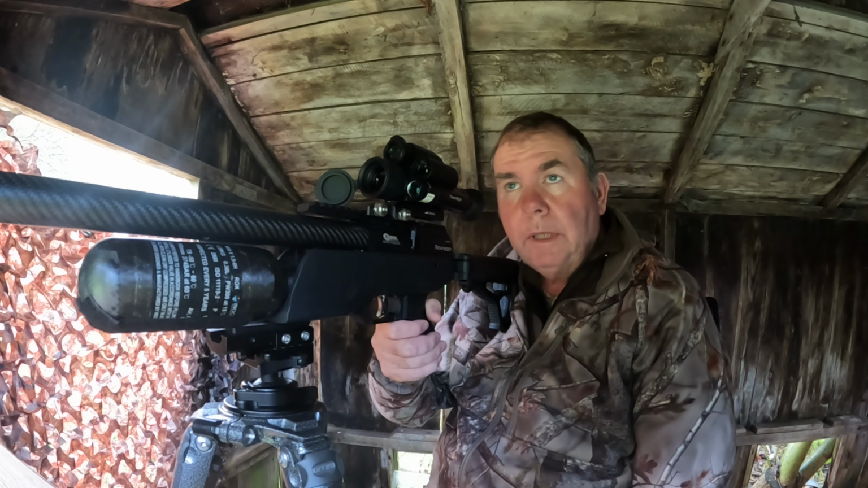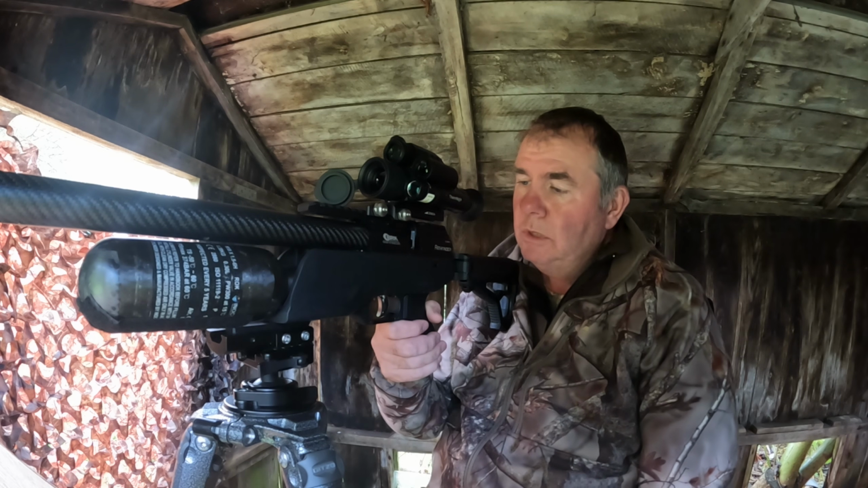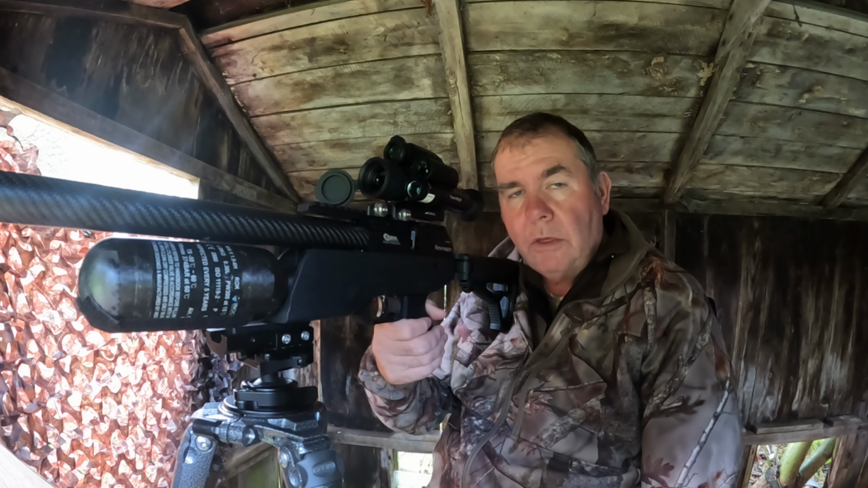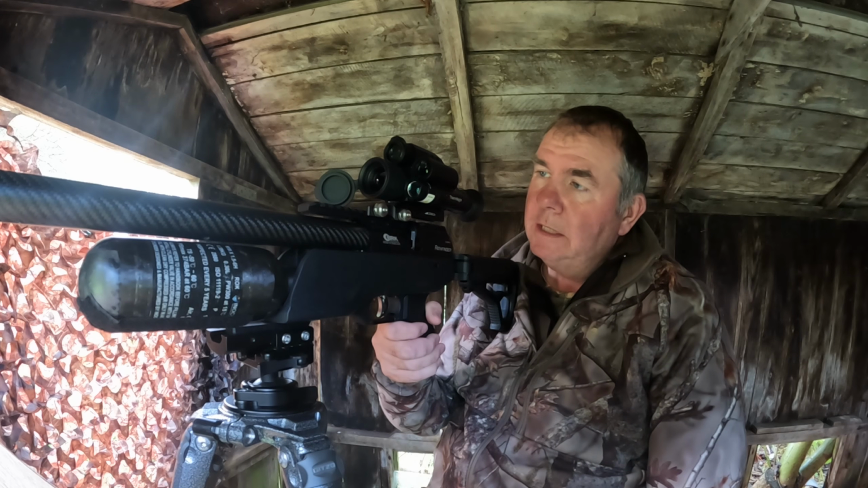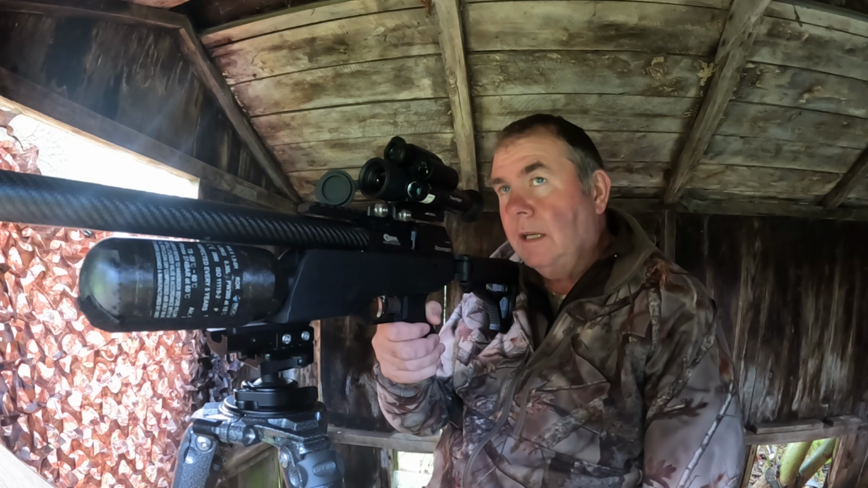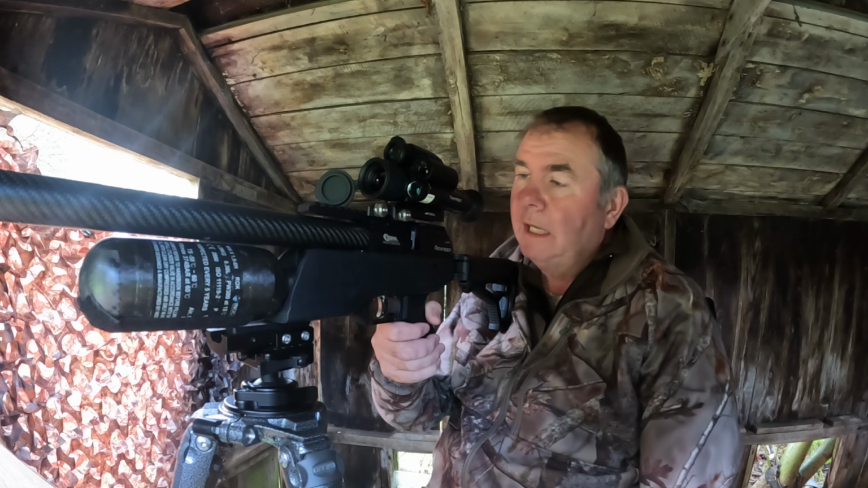I'm back on my perm in North Yorkshire this morning. The kit I'm using is the BRK Pathfinder in .177, and the pellets are the QYS 13 grain Magnums. The scope I've got is the new DNT Thermnight. It's the multispectral scope, and after using it for a week or so, I really like it.